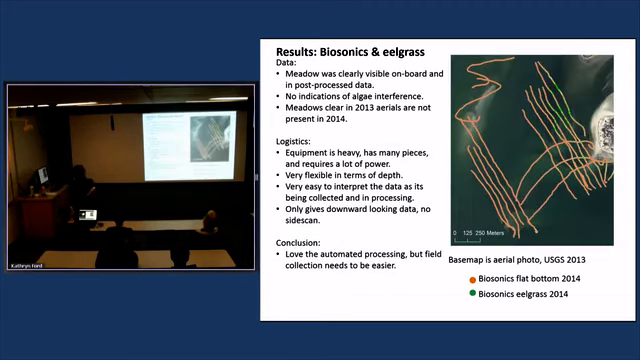So this is the Biosonics system. This is what Biosonics data looks like when it's been processed. So the Visual Habitat software spits out this map and it'll tell you where the grass is and where it's not. So sort of flat bottom and fuzzy grassy bottom is what it tells you. So the brown is all flat bottom, and the little specks of green are where there's grass or something really fuzzy sticking up.